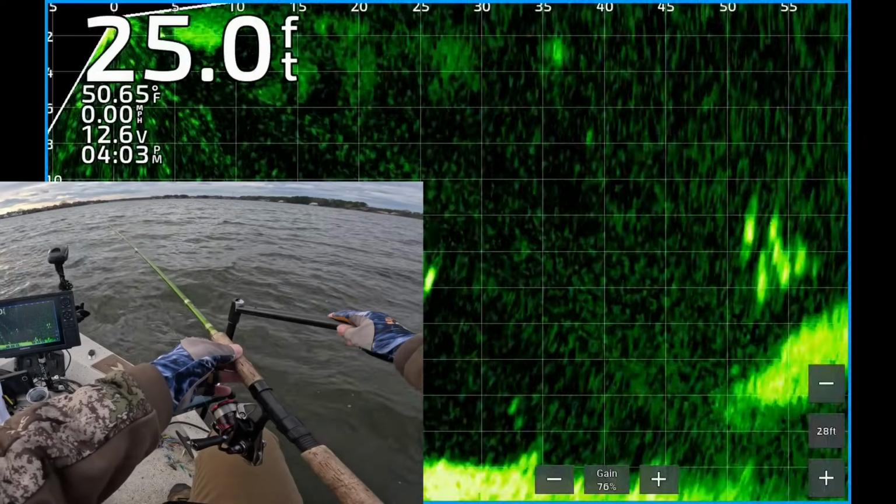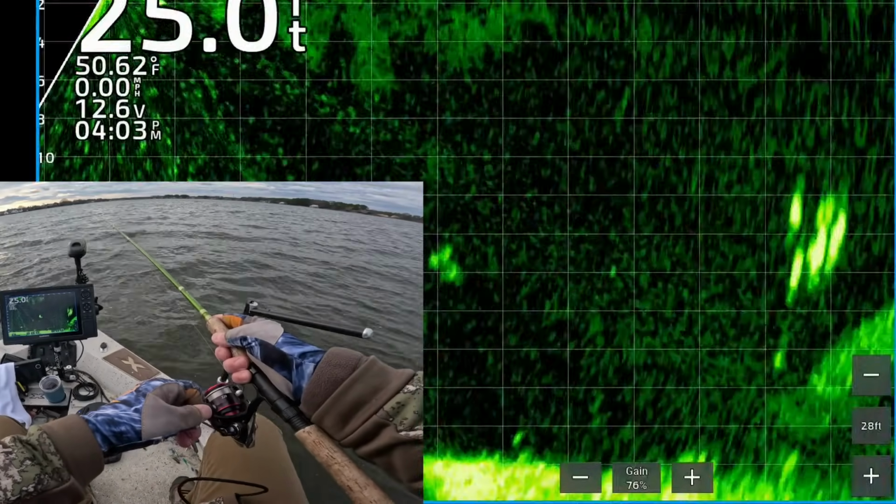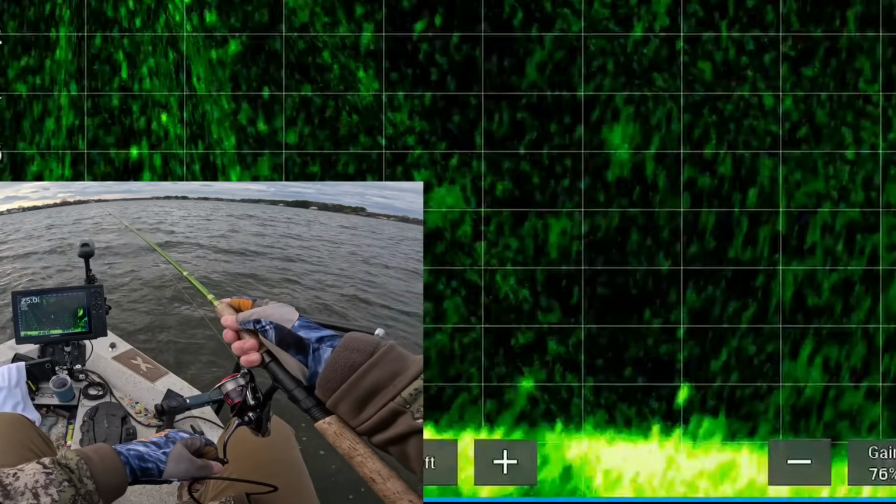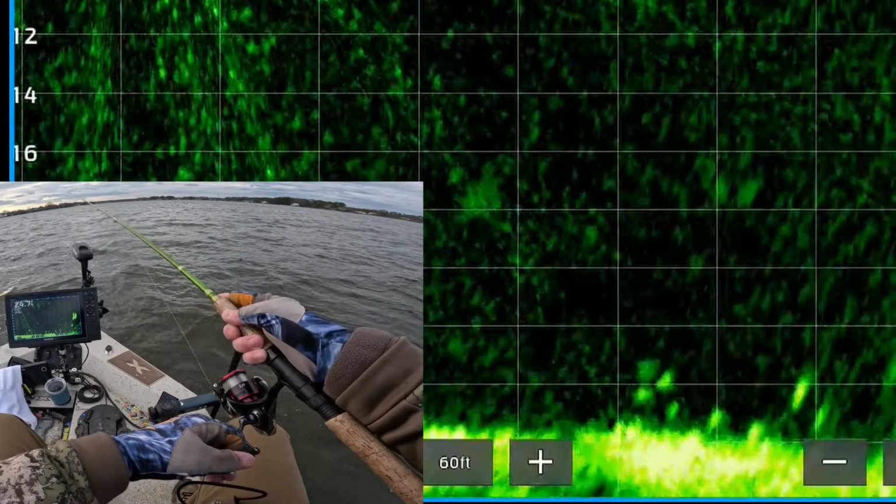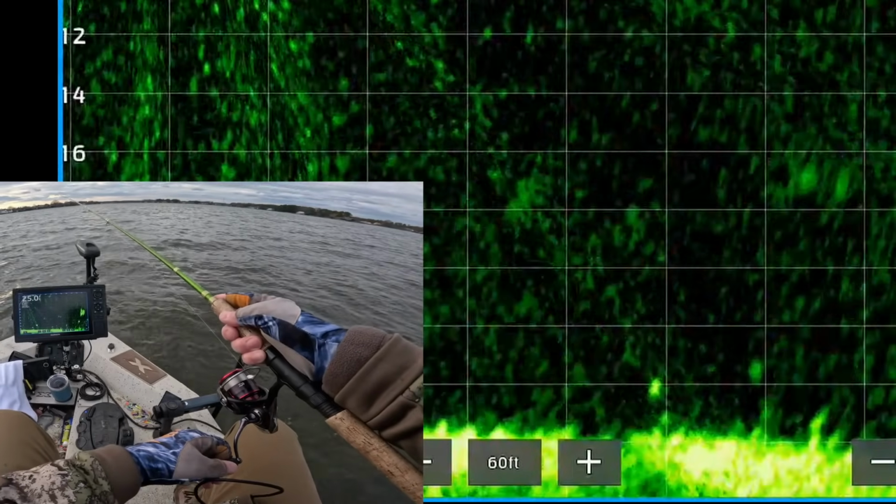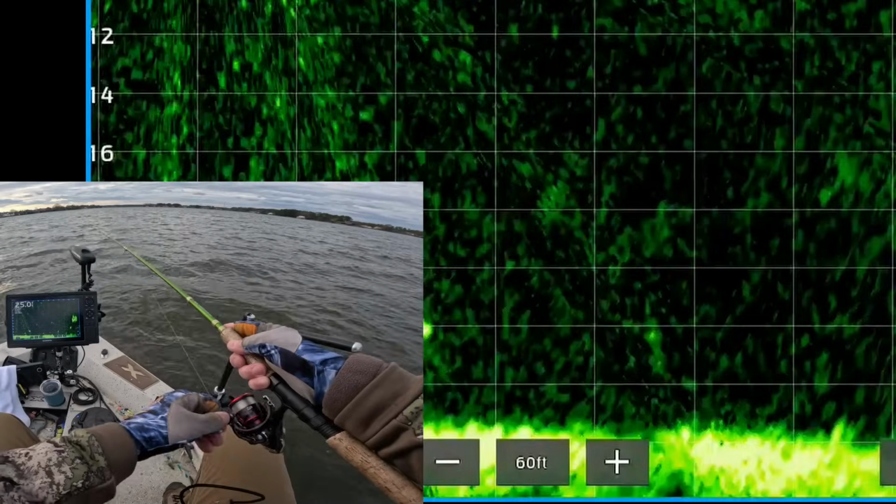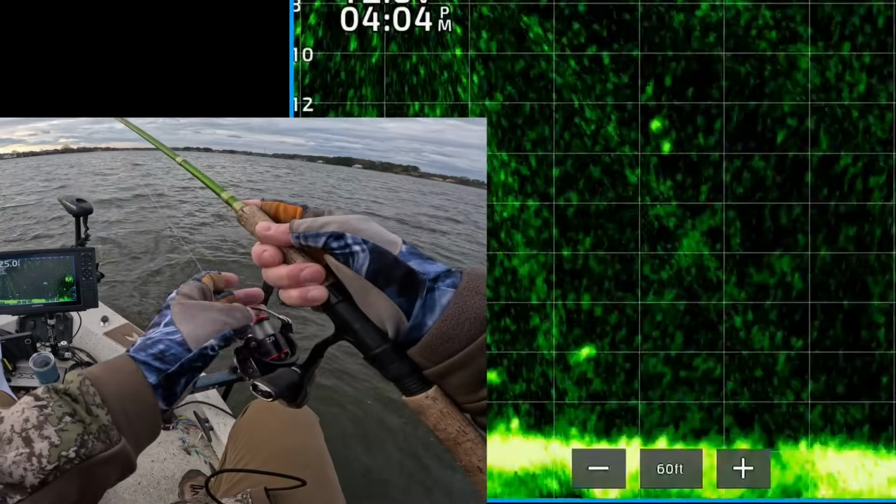There's my jig about 32 feet from the boat, going right down to the bottom. Just dragging it along the bottom is a good pattern this time of year in the winter. The fish seem to hang out there, and they will eat it if you get it in front of them. All those bumps on the bottom are fish. Now there's one suspended.